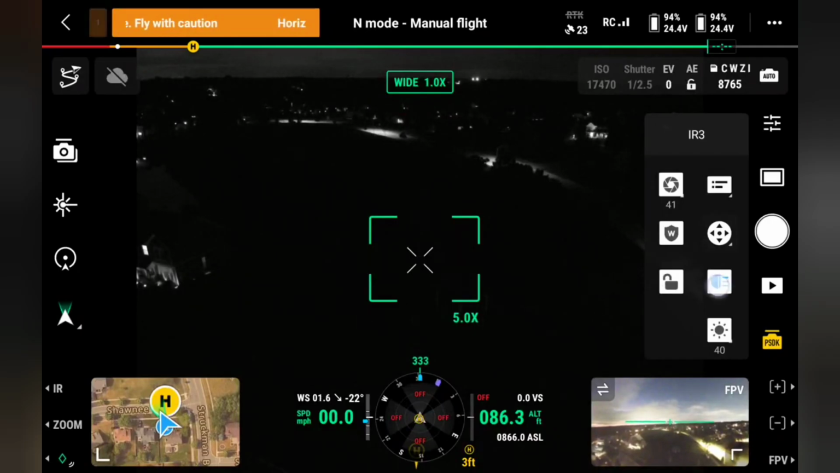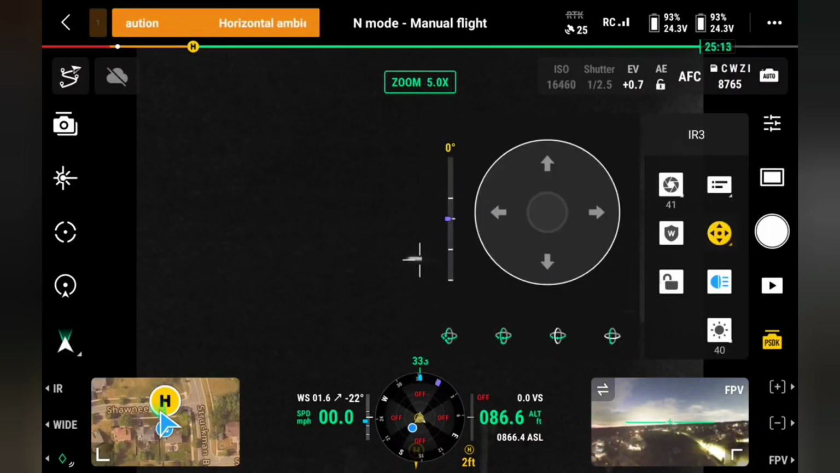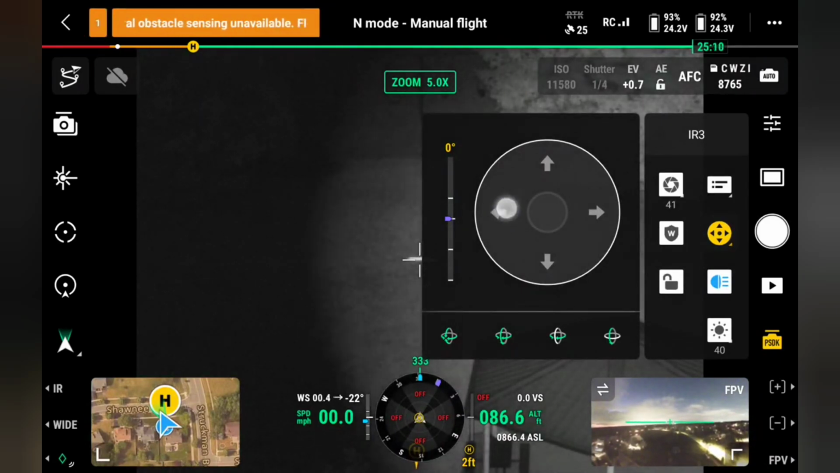So here I am, and I don't... This is what gets me. I'm not seeing anything. Oh, and there, the light is over to the side. I can see it. So I hit zoom. I forgot to hit zoom. I was in wide. So I'm going to make some adjustments. I'm going to hit this button, and I'm going to move it over to the left, and you will see kind of the lit up area heading to the left.